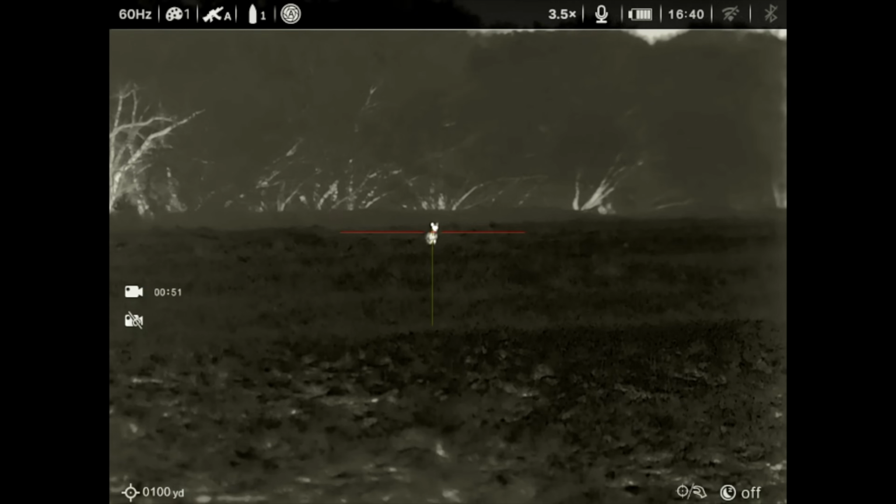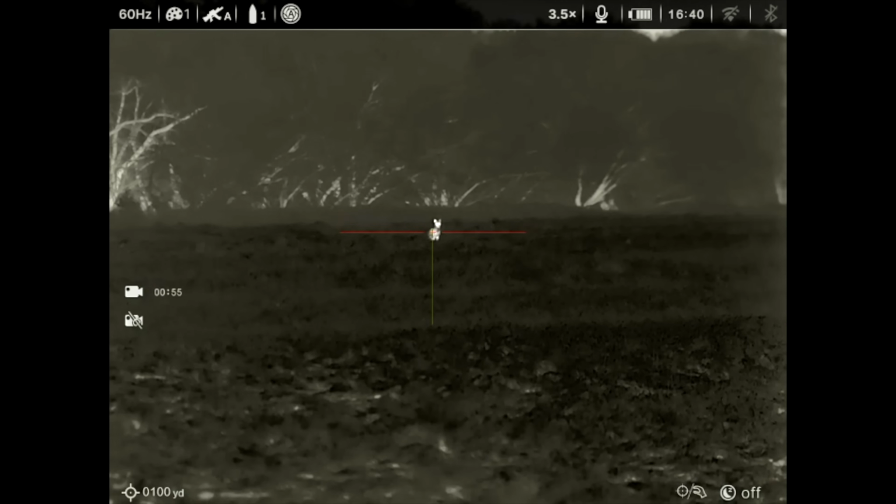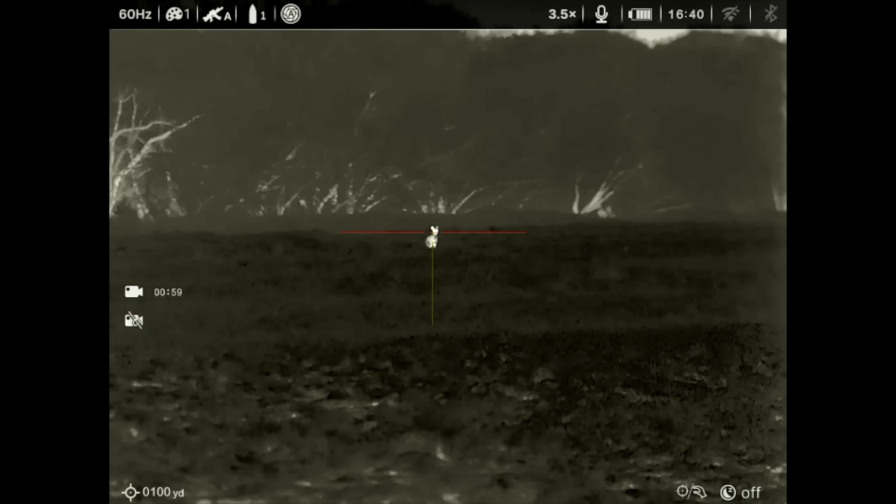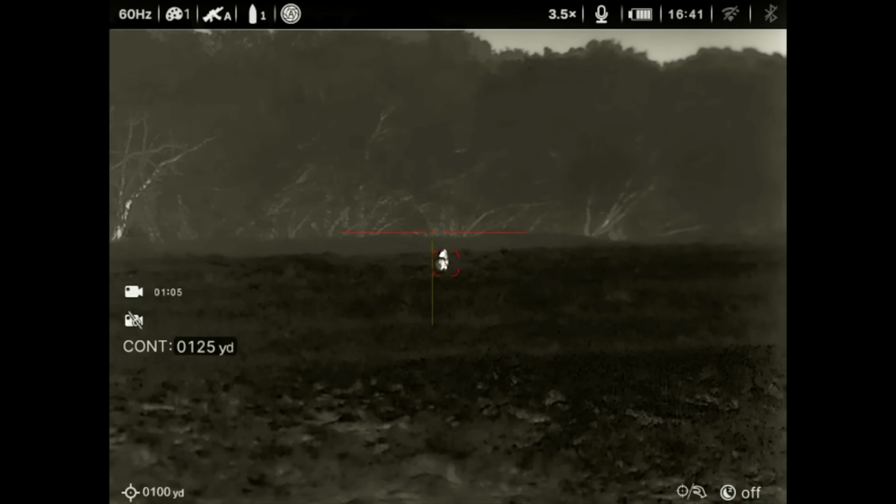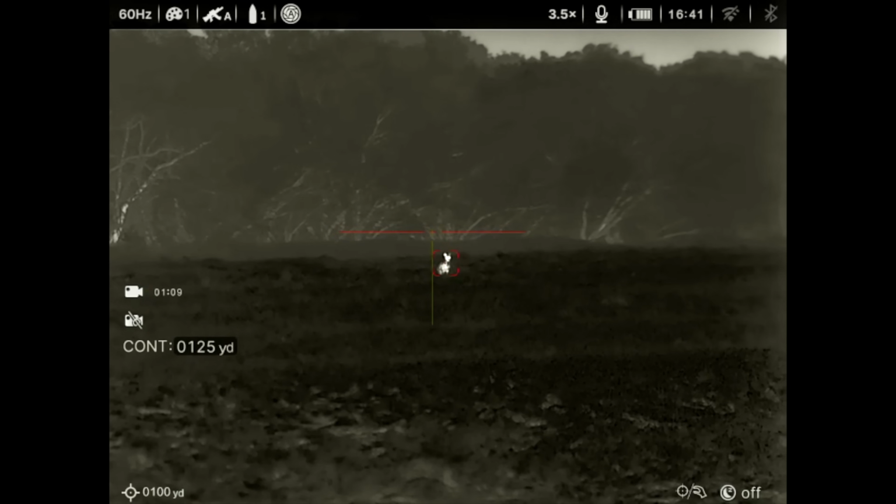To simplify it, the bigger the lens, the higher the scope has to sit over the barrel just to physically give it enough clearance over the barrel. That's why most of the biggest lenses out there on thermal weapon sights max out at around 75 millimeters or so. Much more than that creates a whole new set of problems.